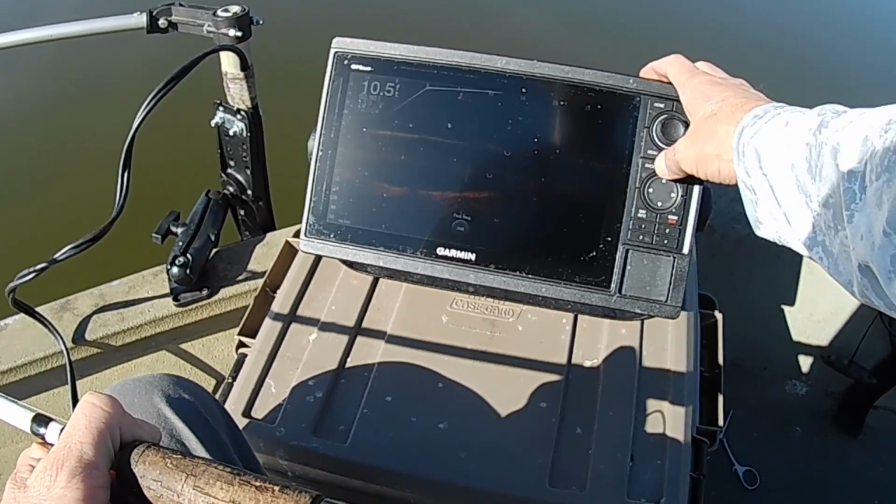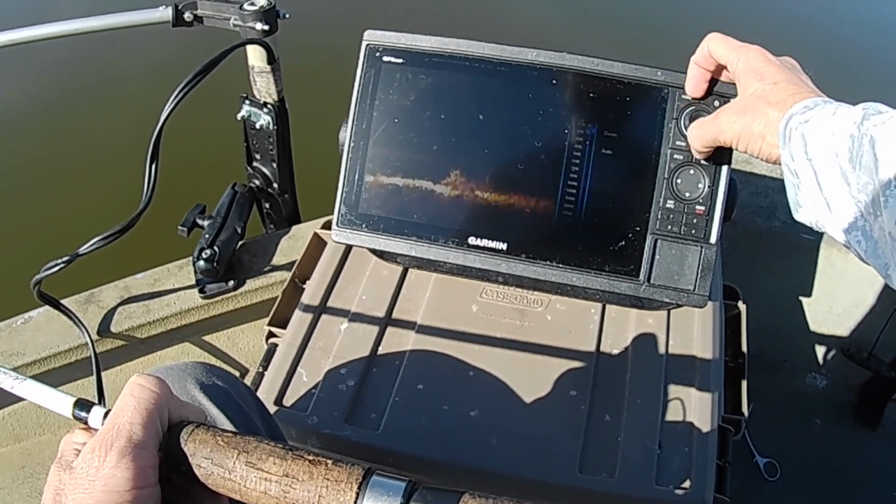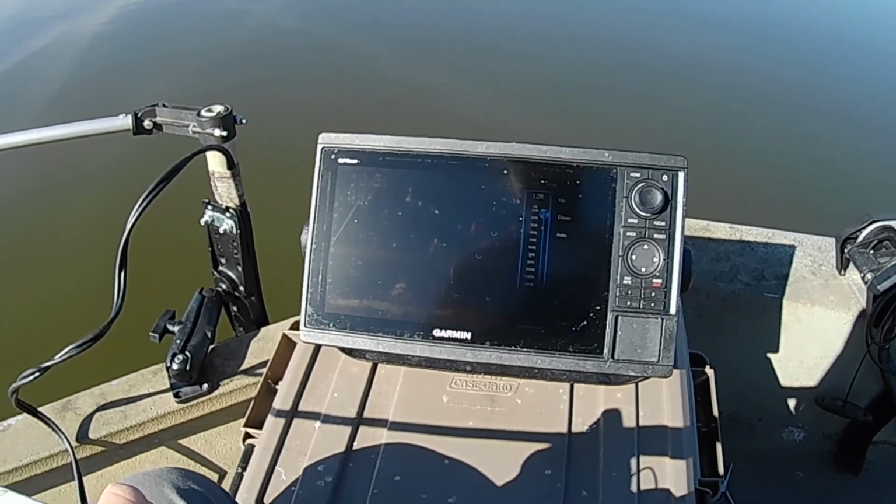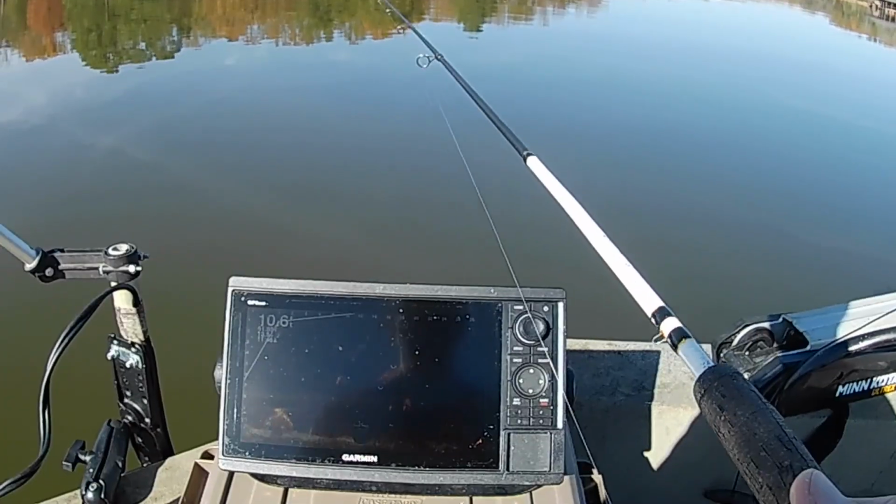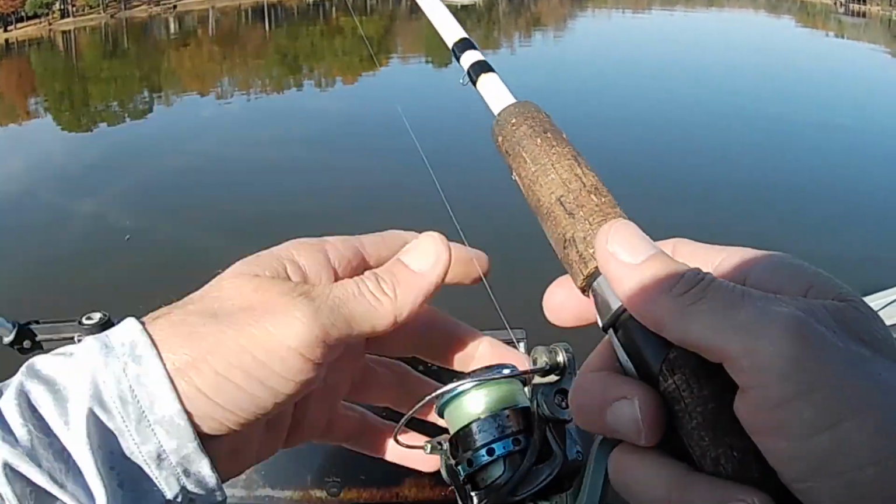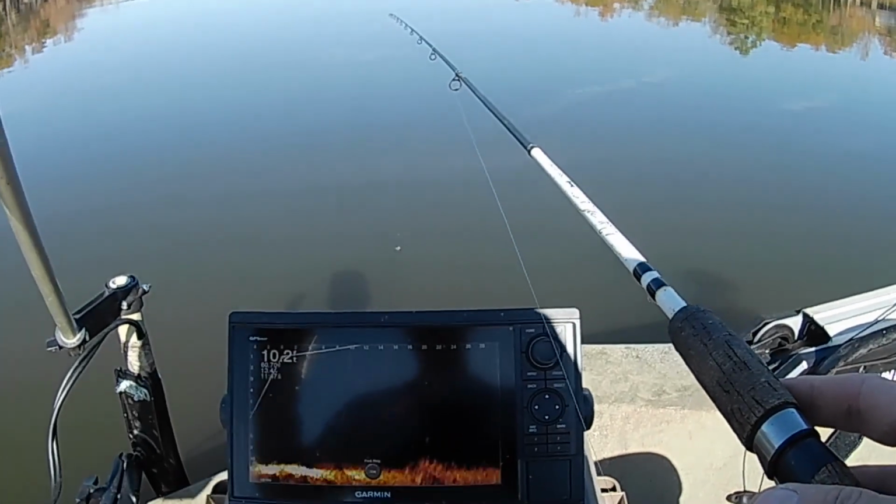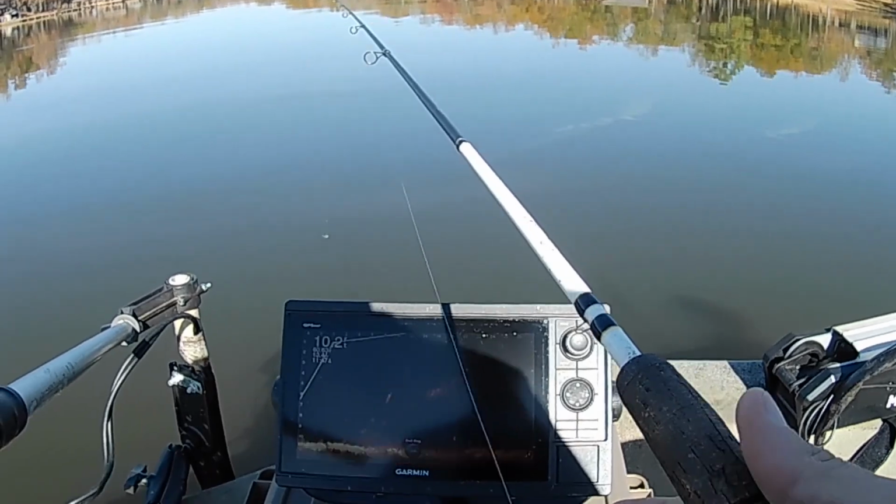And let's see, we'll adjust the depth on this thing. We're going to get it down. Let's see, we're in 10.5 feet, so we'll go down to the bottom being 11. I like to keep my forward range at about 30 feet. Got 6-pound line on the little rod here, one of my favorite color jigs. So the water temperature is only 60 degrees, so it's not very cold. 60 and a half actually.